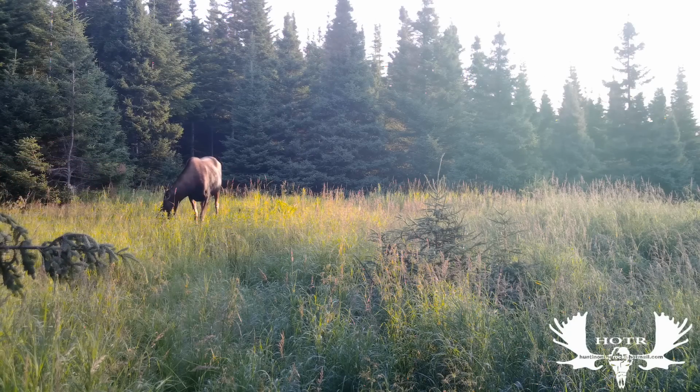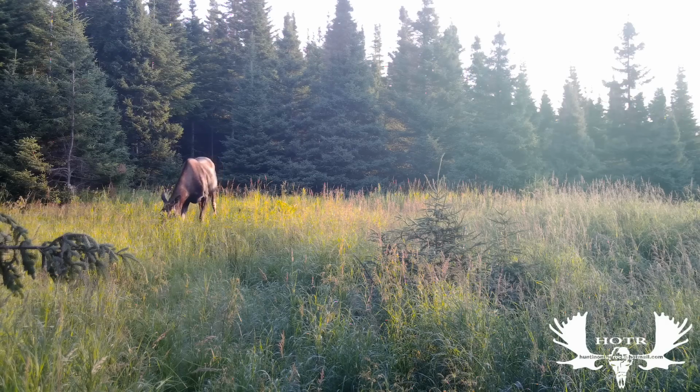This is still midsummer, and just to hear the birds singing and all the beautiful green grass, it looks so nice, especially when you watch it during the wintertime.